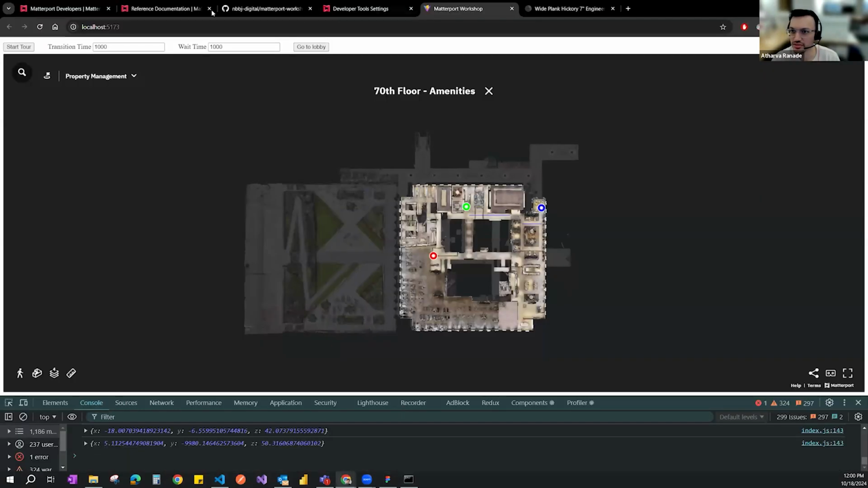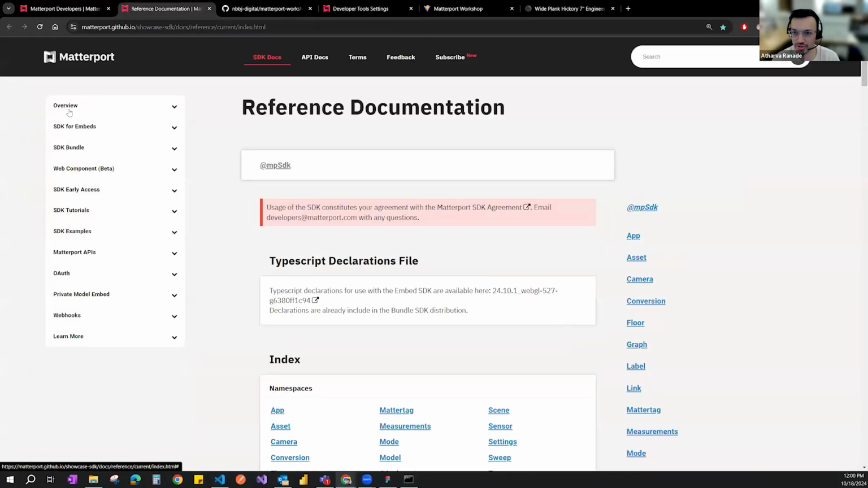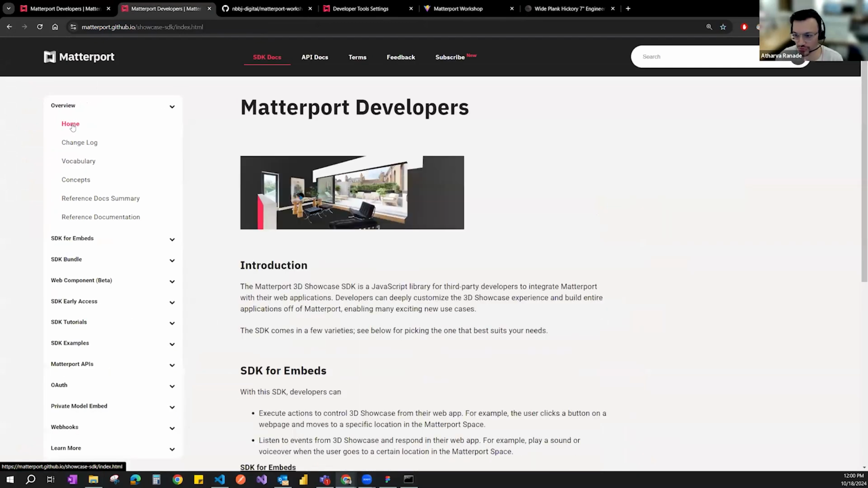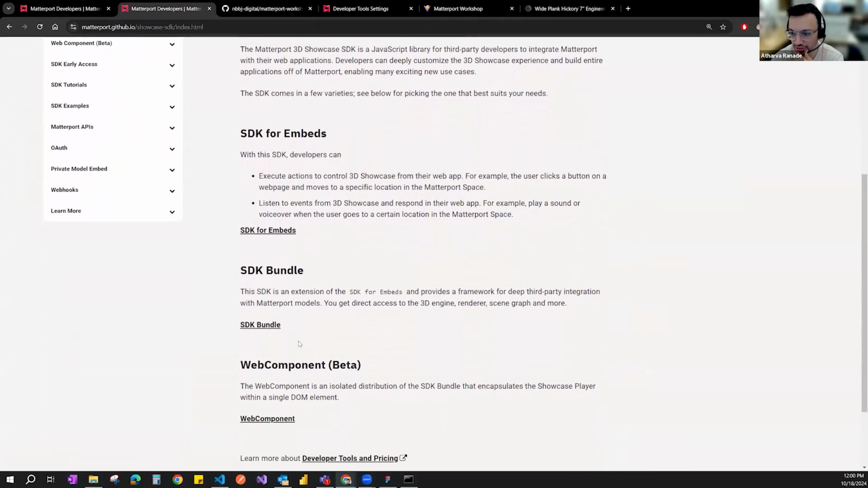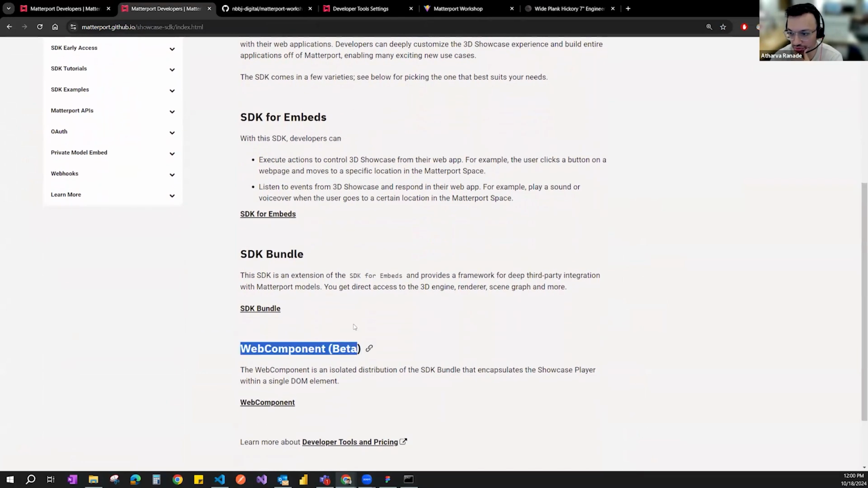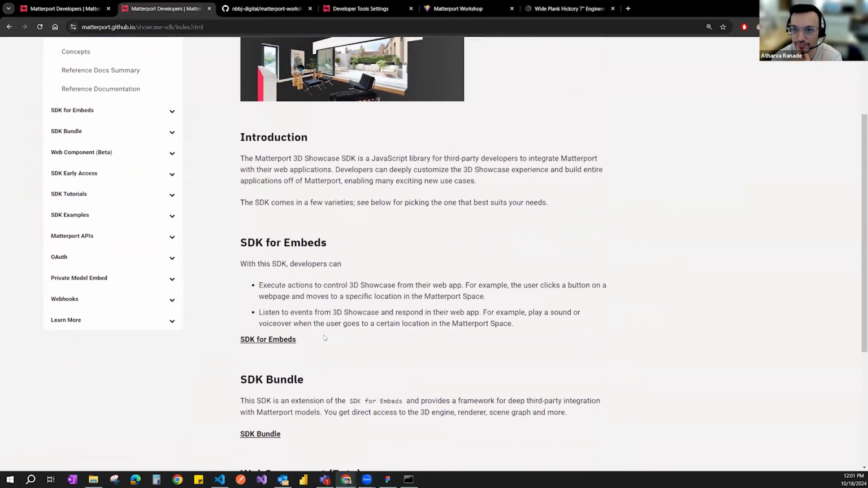Right. So with that, we can switch back to the reference documentation quickly. I'm just going to go through how this reference documentation is set up. Essentially, with the Matterport developers, there are embeds, there's a bundle, and then there's the web component beta version. We are using the web component beta version to set this up, which I'll get to when we get to the code.